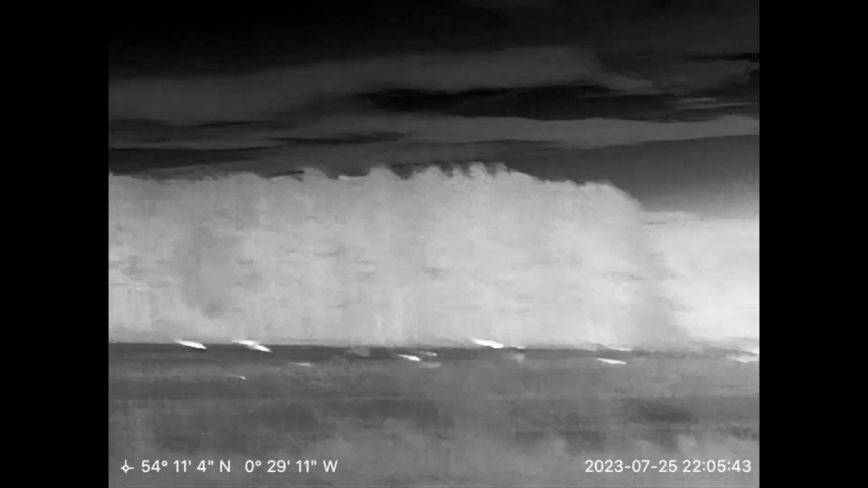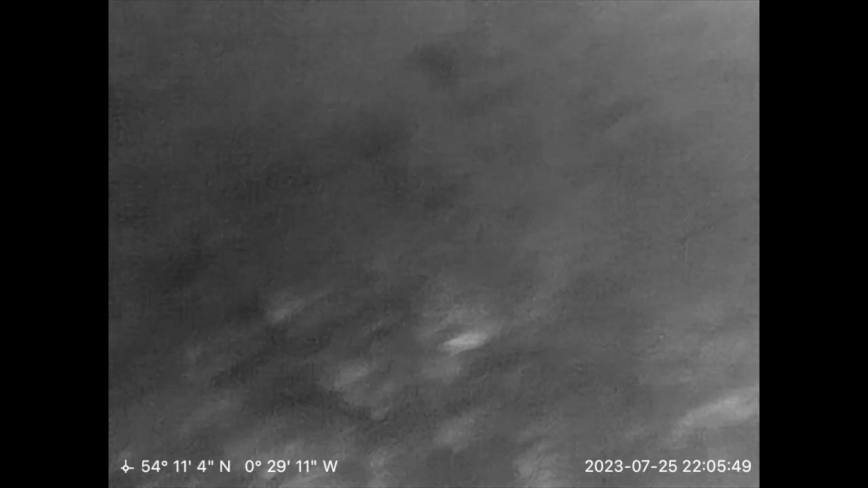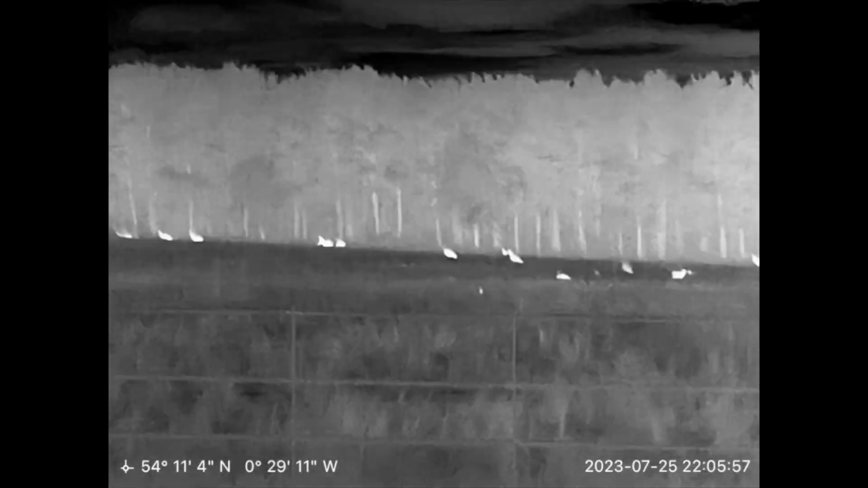Here we are, I'm just out having a little walk, seeing what I can see about, trying out the thermal. I'm just walking up on a field here. I'll switch this off in a second and go to what I can see really. Just having a little scan around. Oh, there we go, I'm going to move to the side of the road here.